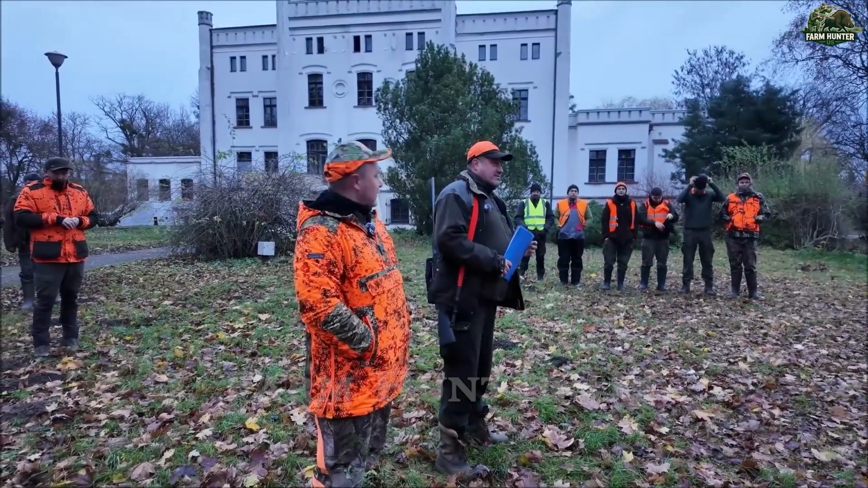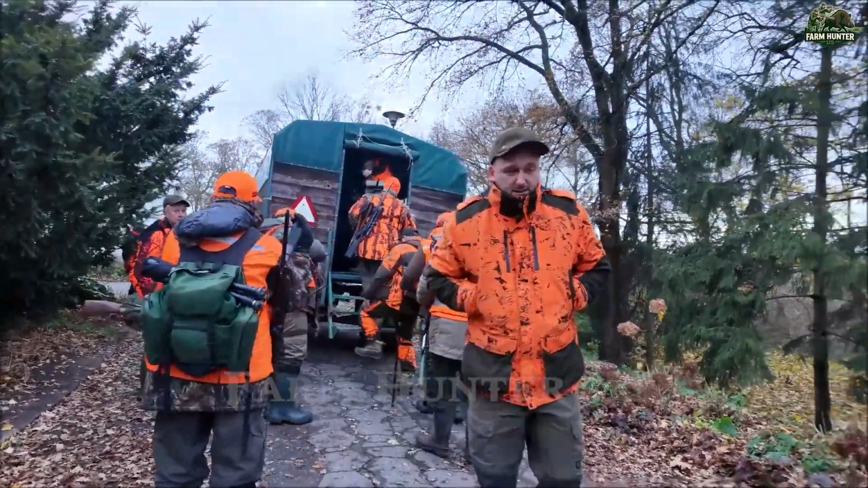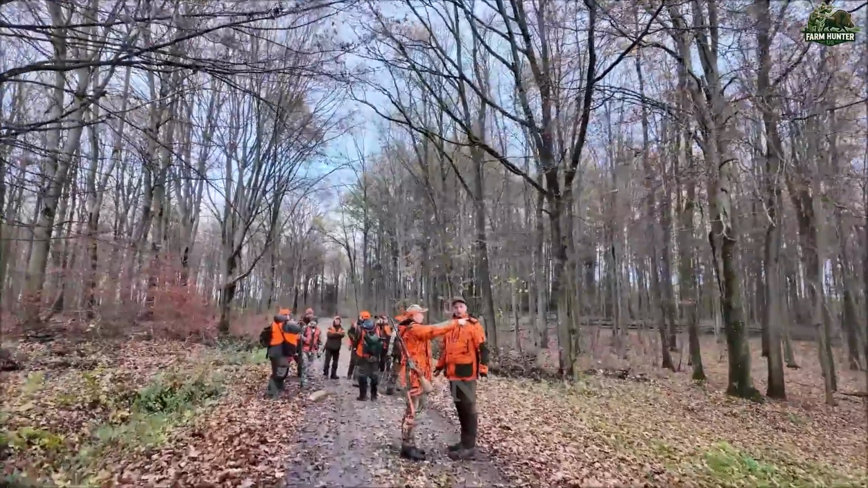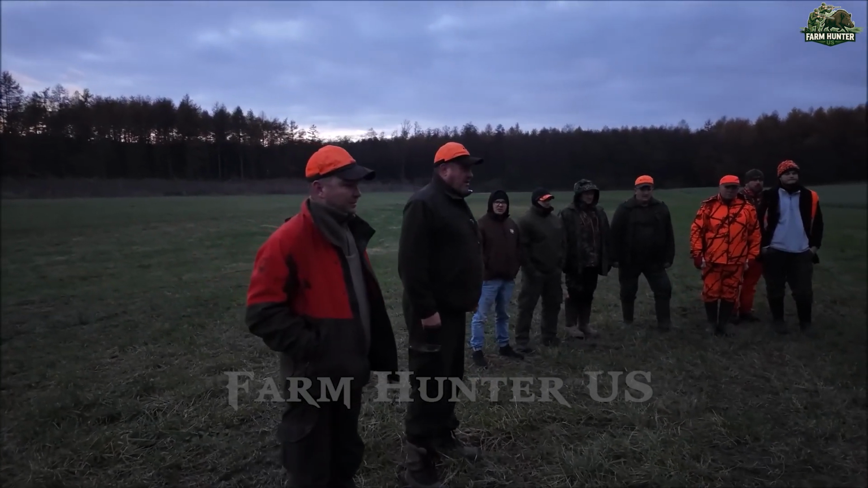Yet for seasoned hunters like us, this shadowy hour is not just a threat, it's an invitation. Because under moonlight, every rustle becomes a clue, every shadow a potential target. Join us now as we venture into this nocturnal pursuit, where patience, precision, and adrenaline collide under the stars.